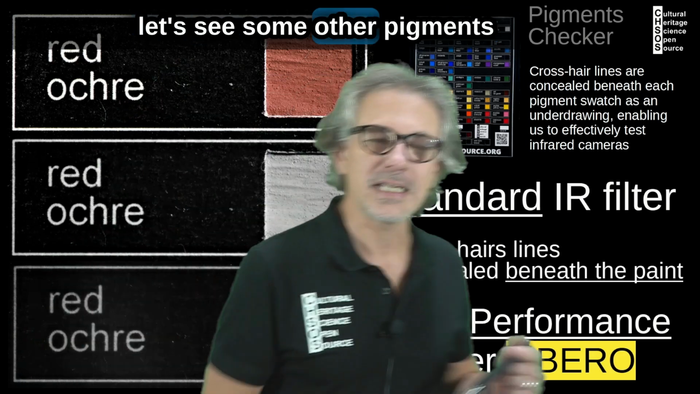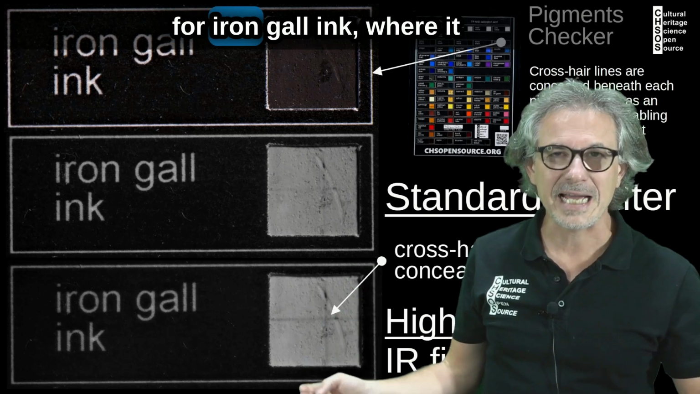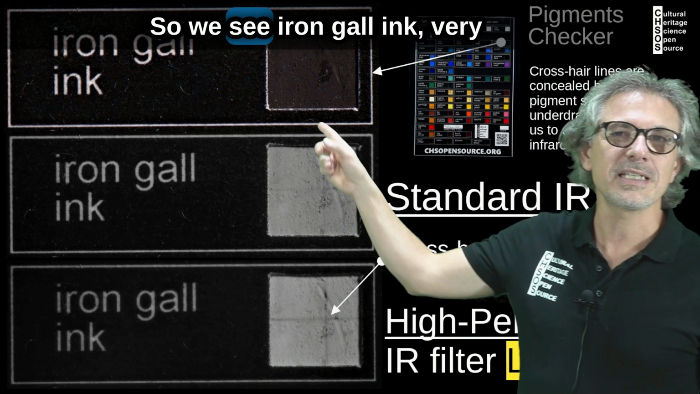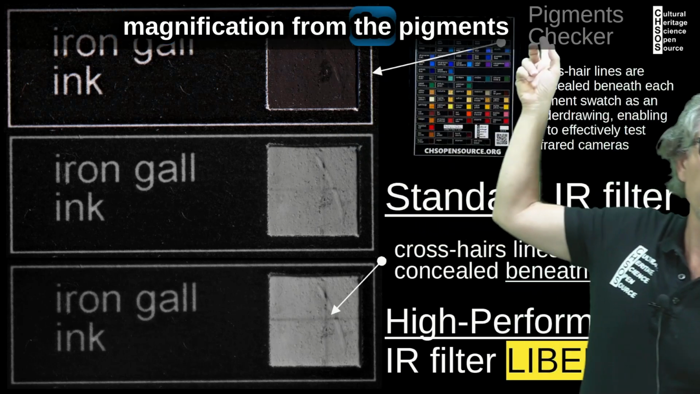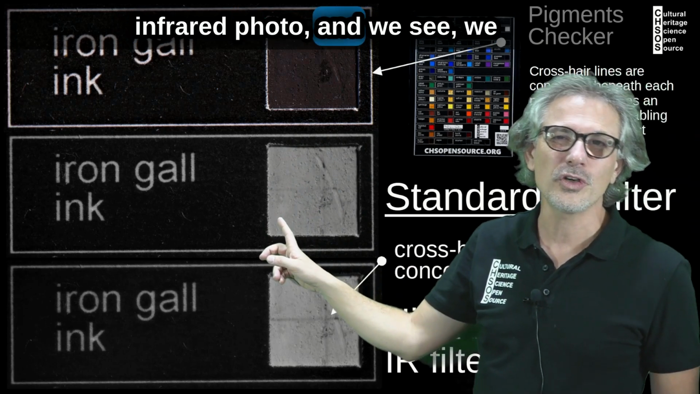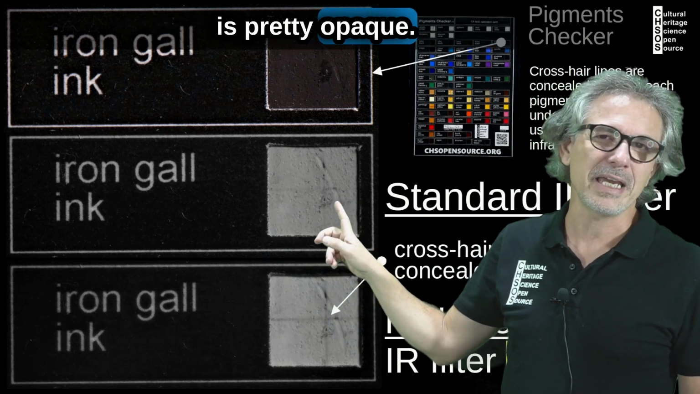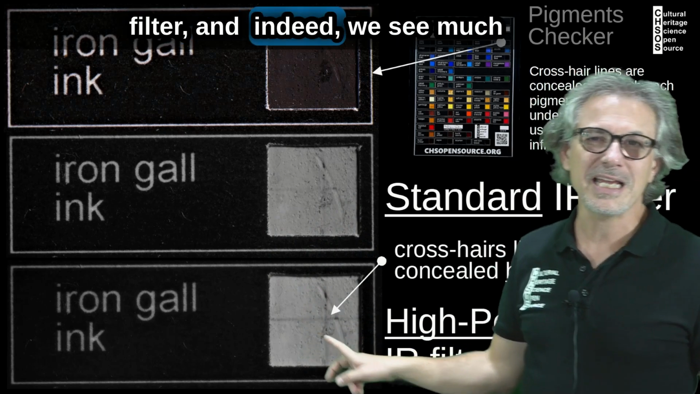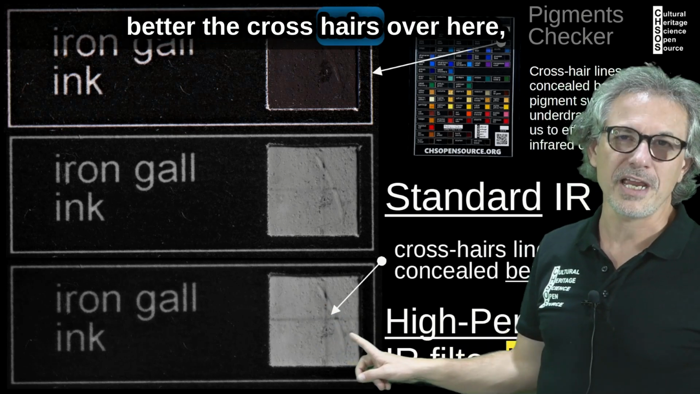So let's see some other pigments. This filter is particularly useful for iron gall ink, where it actually works pretty well. So we see iron gall ink very thickly applied here, in this magnification from the pigment checker. Then we go here in the infrared photo and we start to see something, but it is still pretty opaque. So we do the infrared Libero filter, and indeed we see the crosshairs much better over here.